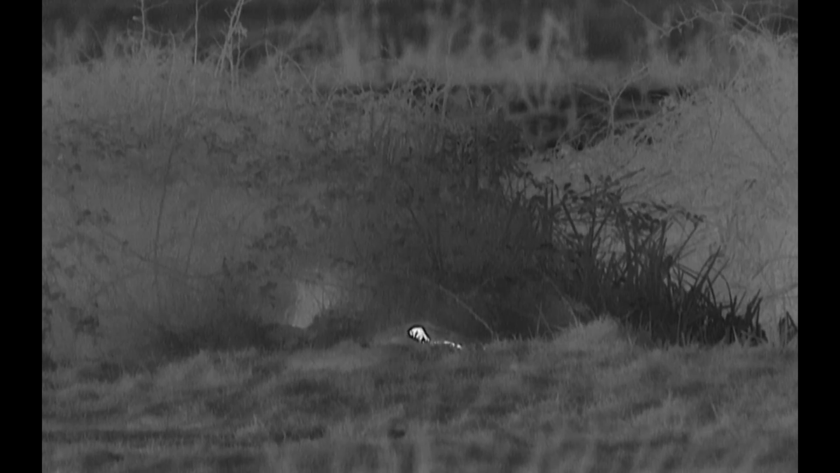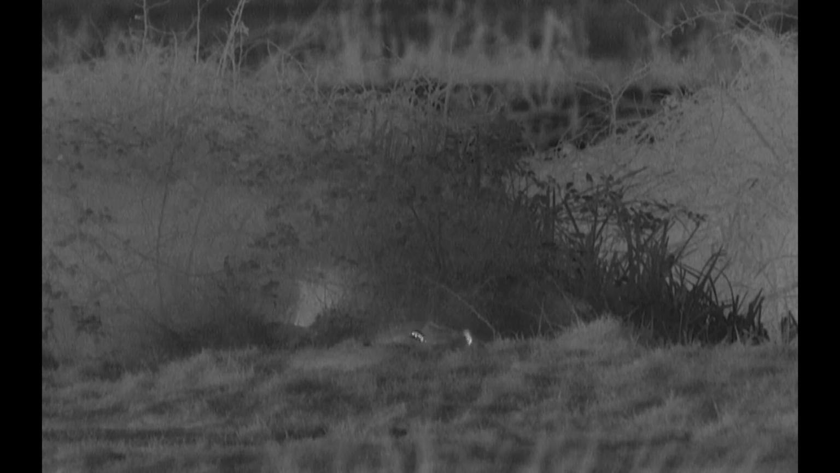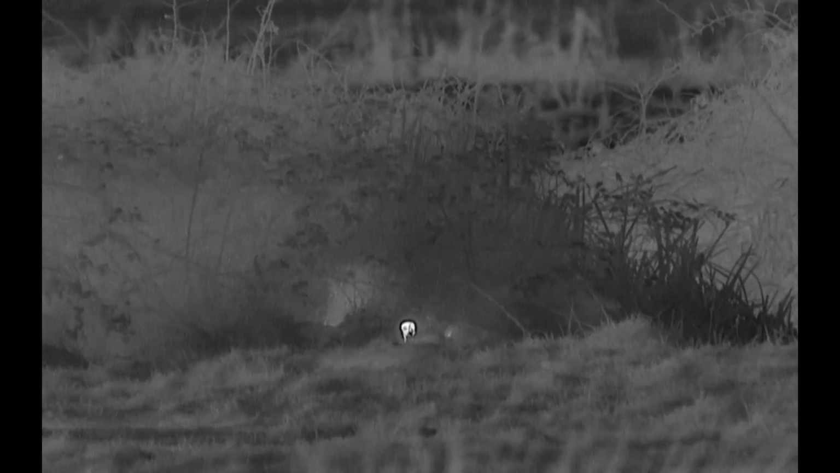Now, when we arrive at an area, we like to bug it with our small cameras so that we can delve into the private lives of the wildlife that lives there in a completely non-obtrusive way. And when we're working in the autumn and winter, we have to use cameras that can see in the dark, and we typically use infrared cameras. We've got plenty of those here.